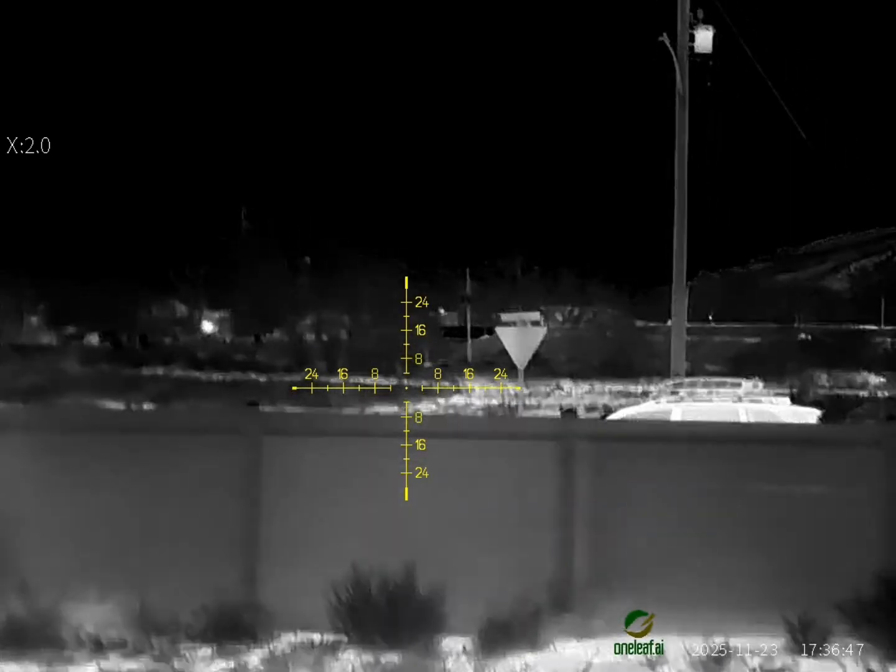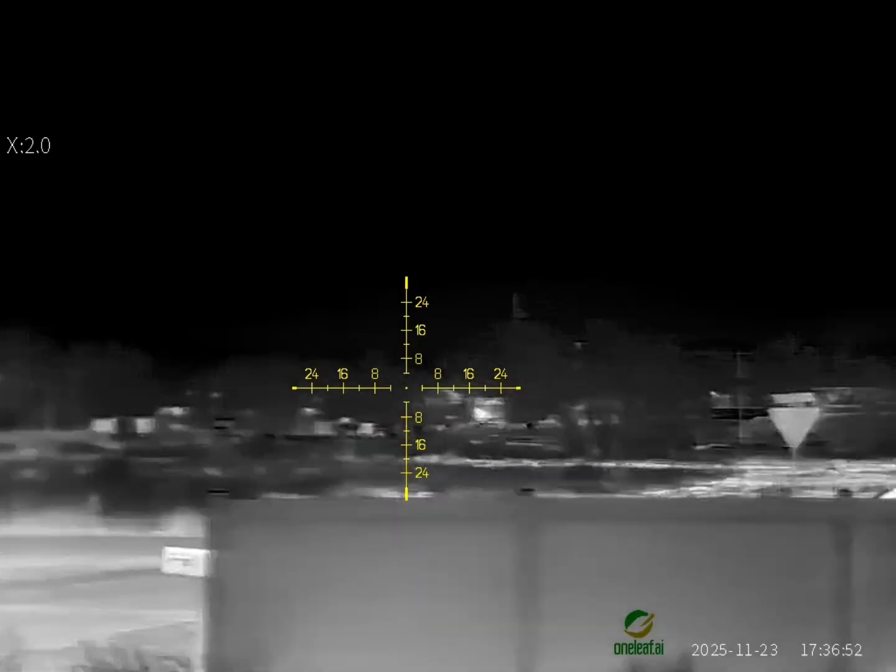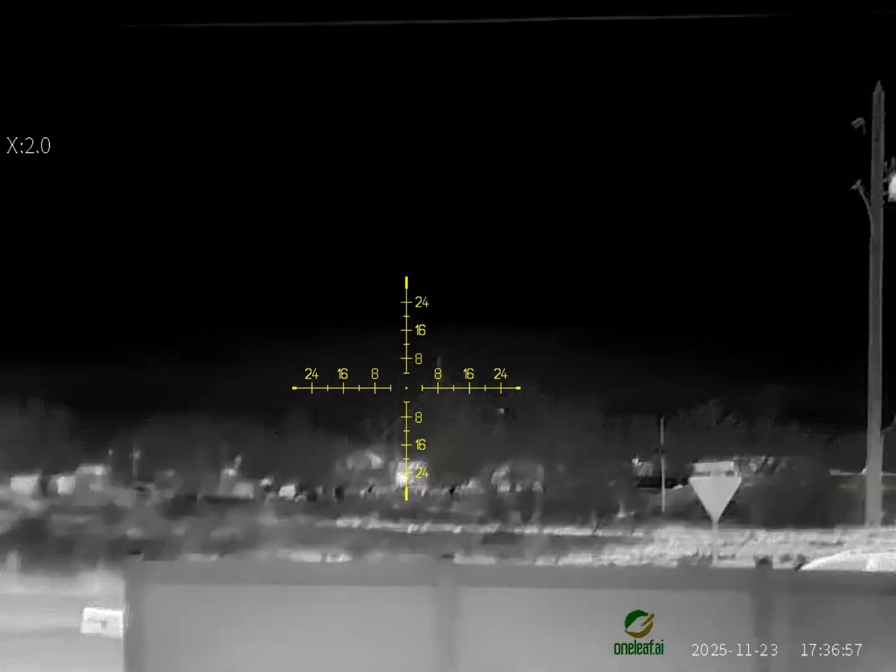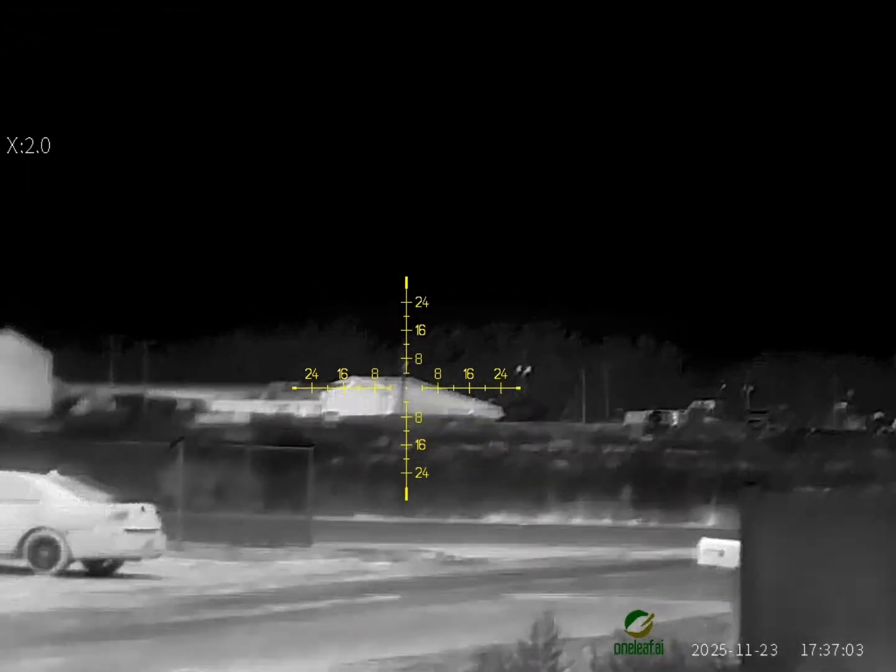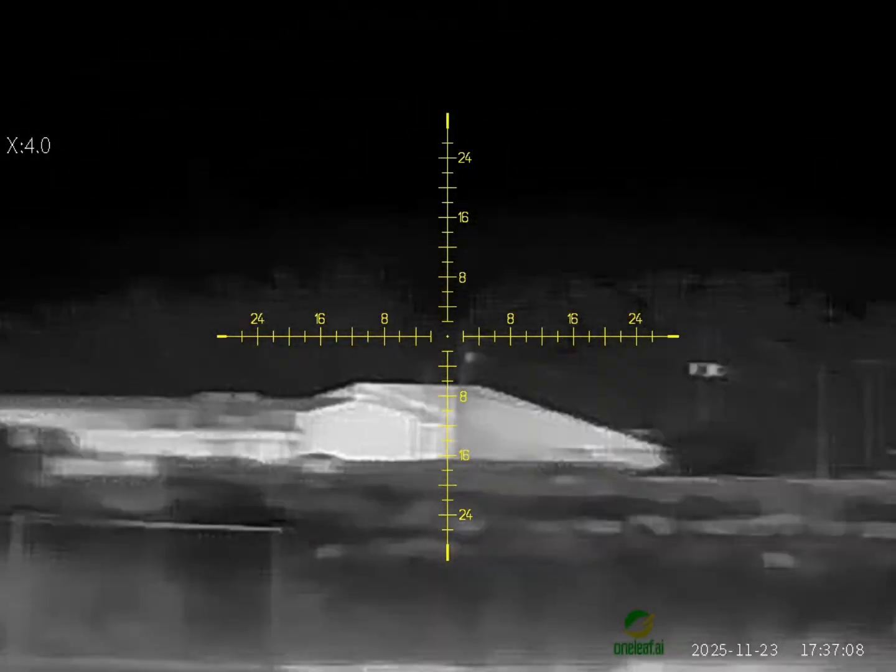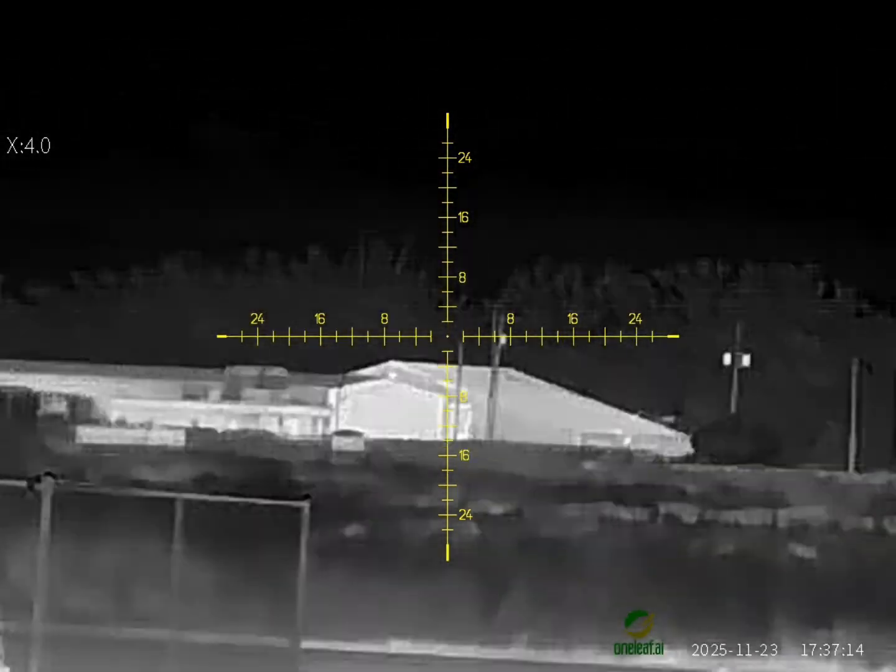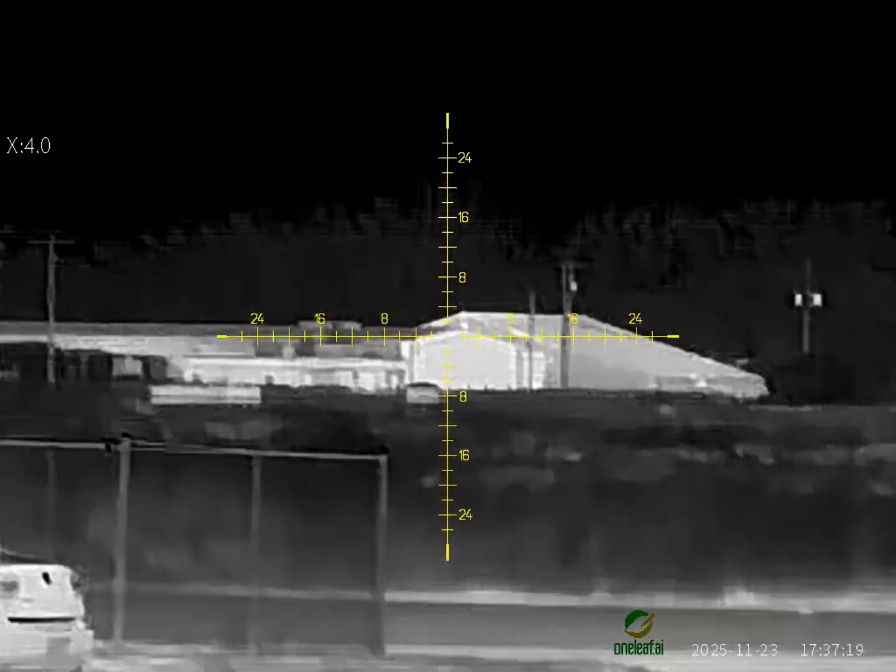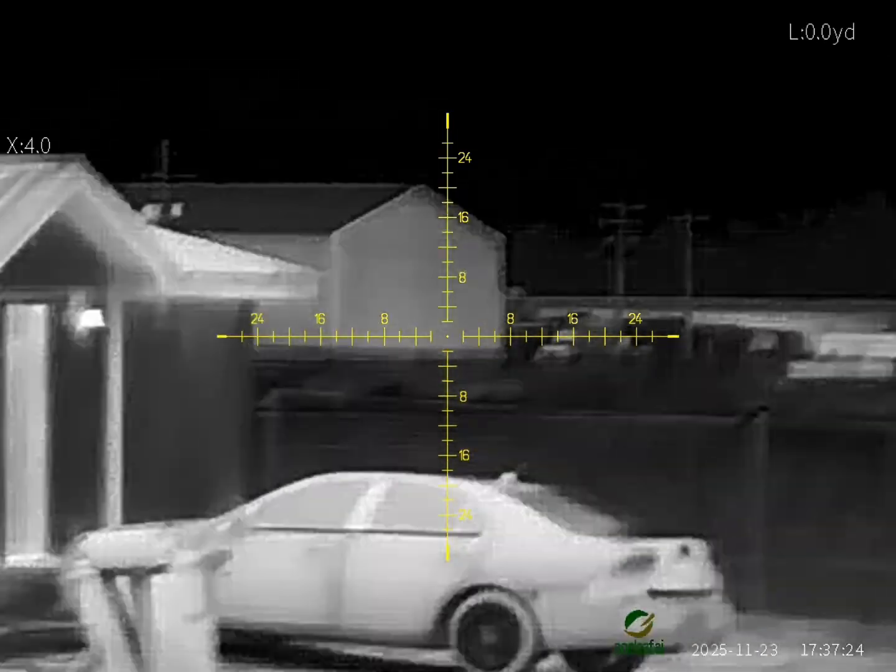Okay, this is the MT1000. I'm really hoping that the audio is picked up really well. 640 thermal. So right now I'm just using it as a handheld. I'm kind of looking around, scanning. The fog isn't as bad as it was this morning, so that's good. We can actually see pretty far out here. We're going to zoom in by one, and then I'm going to attempt to focus this to the best of my ability. So right now we're using a white hot, and we're going to laser range find. Hopefully we can get a reading.